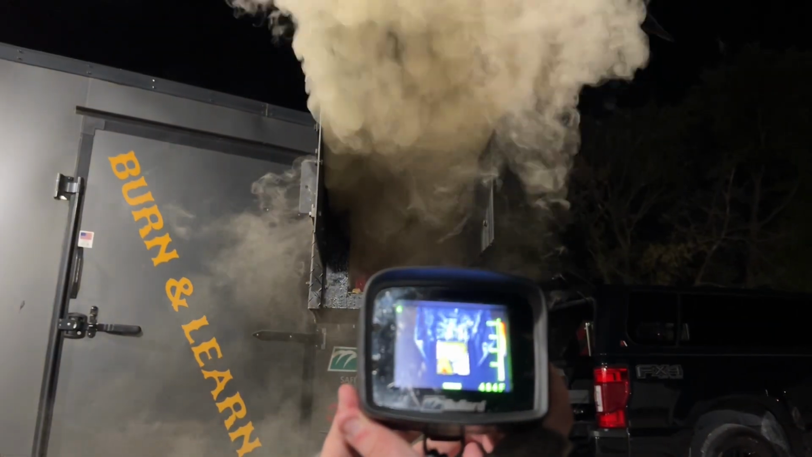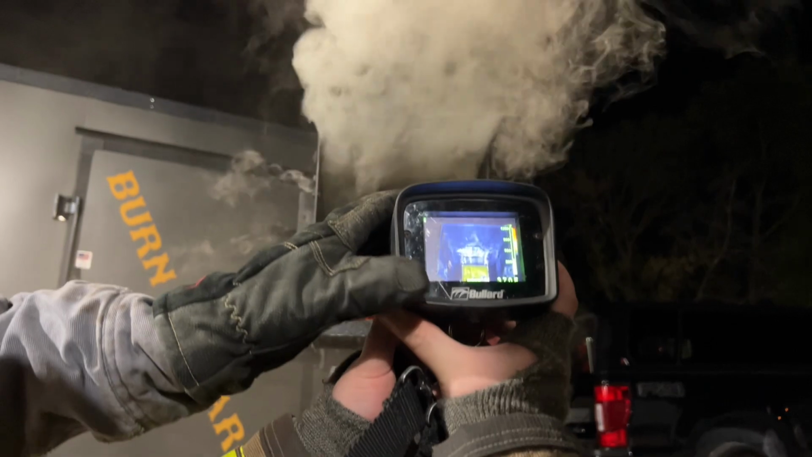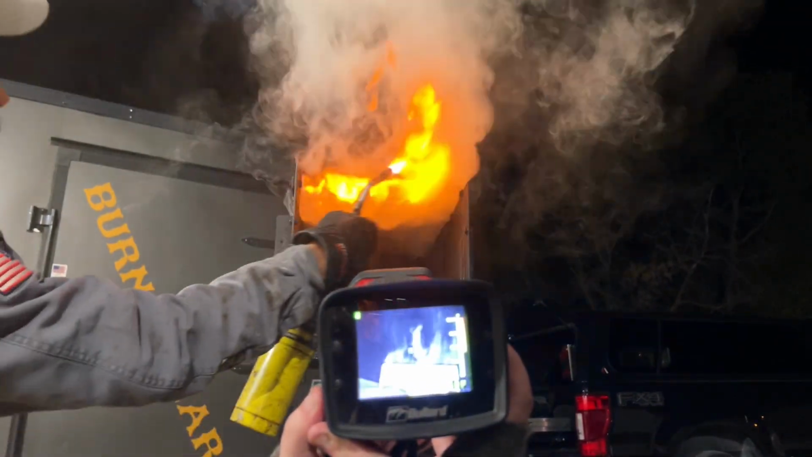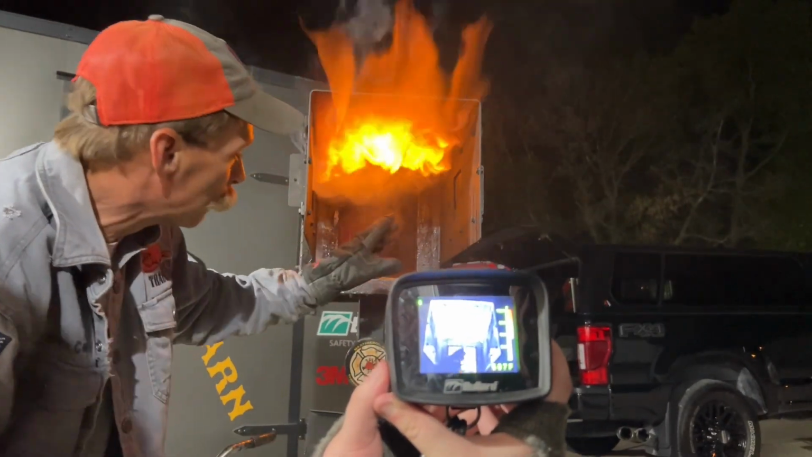What do you think? Does that look mean? Yeah, look at those gray convection currents. Look how high up you're getting gray convection currents. You should have them way up in that area. See how it wants to ignite there? Comes in, burning. This is beautiful, beautiful.